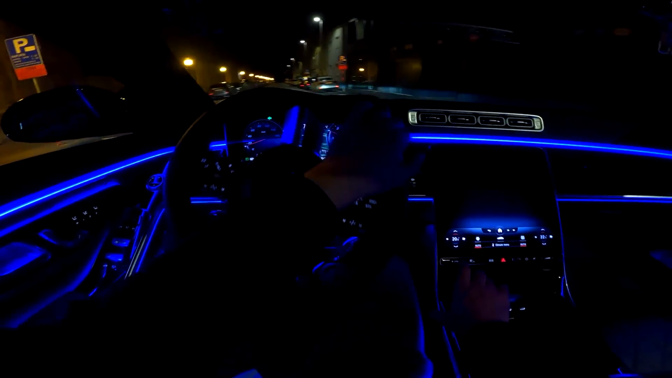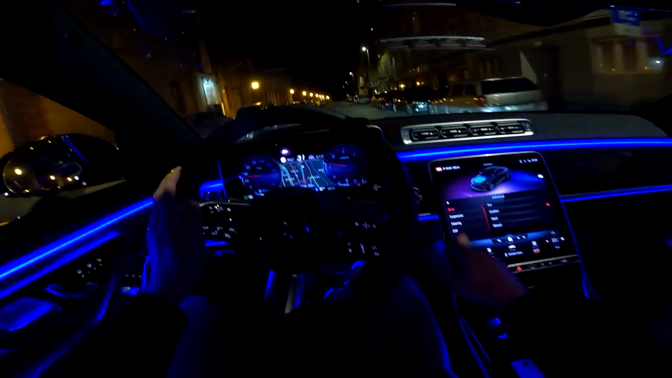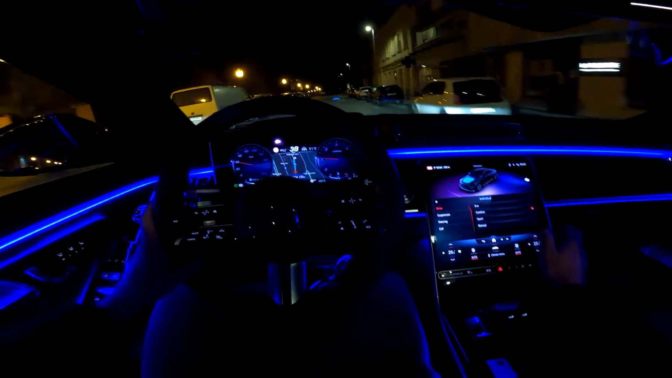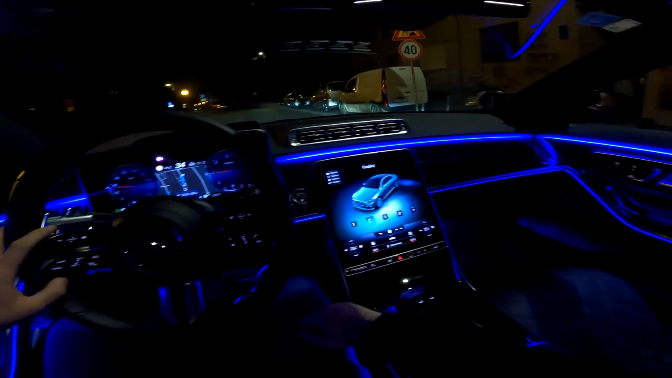But yeah, driving modes are available, and in the individual mode you can configure various things. So the drive, suspension, steering and traction control, that can be adjusted. Let's go back and put it to the comfort mode.